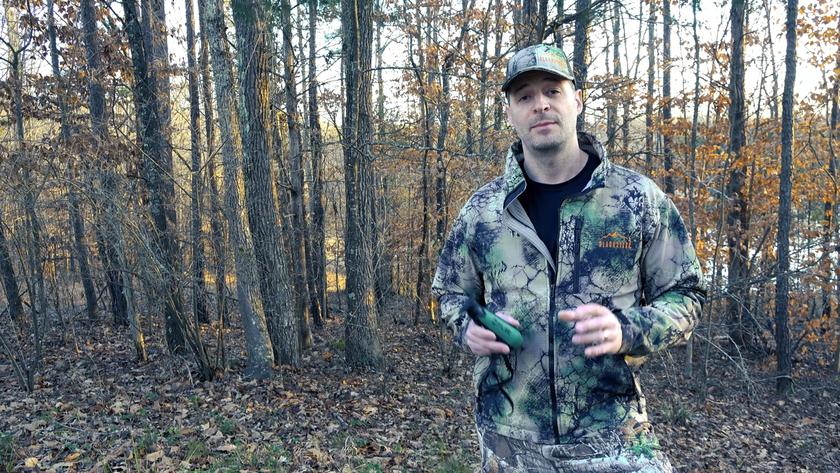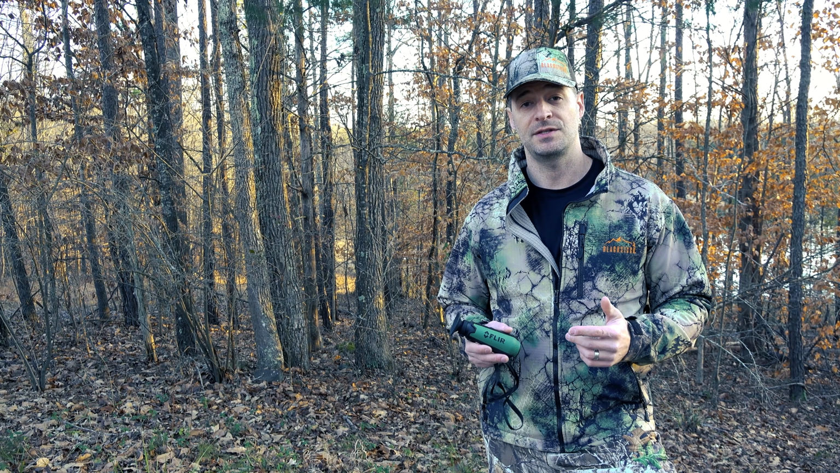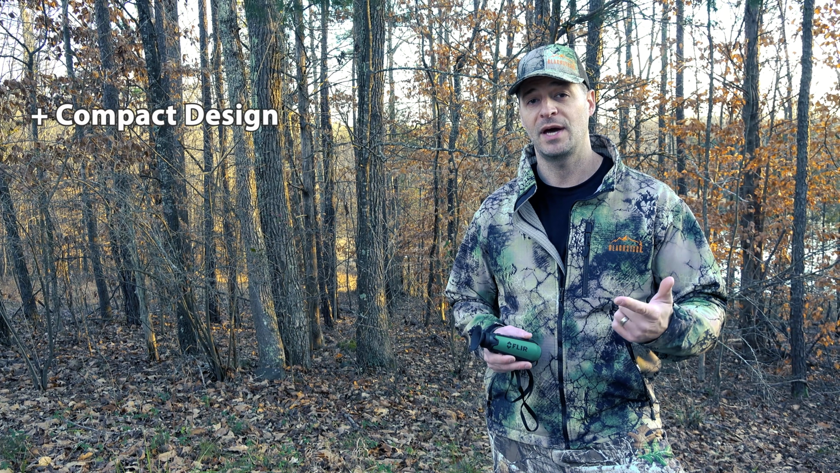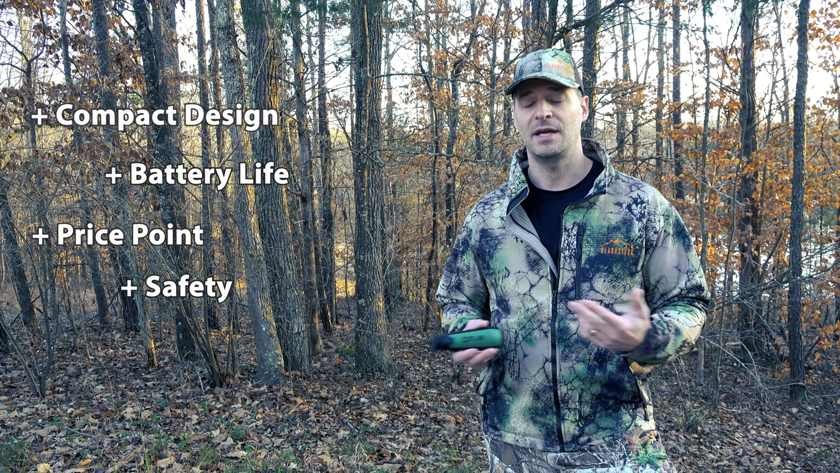All right, so really quickly, let me run you through some pros and cons, likes and dislikes of this particular unit now that we've had a chance to use it extensively in the field. Starting first with the pros: a compact design, good battery life, entry-level price point, and safety and security. I'll explain what I mean by each one of these things.